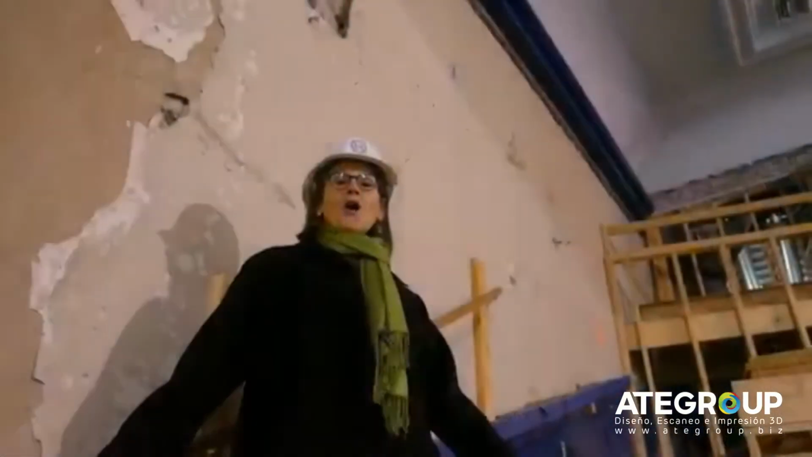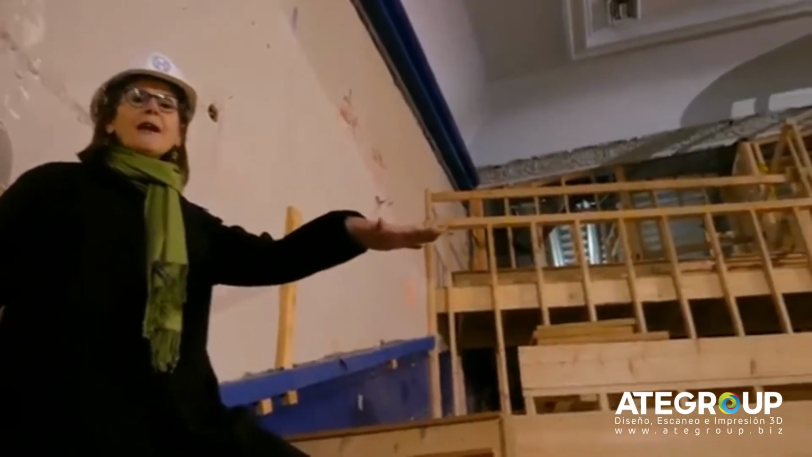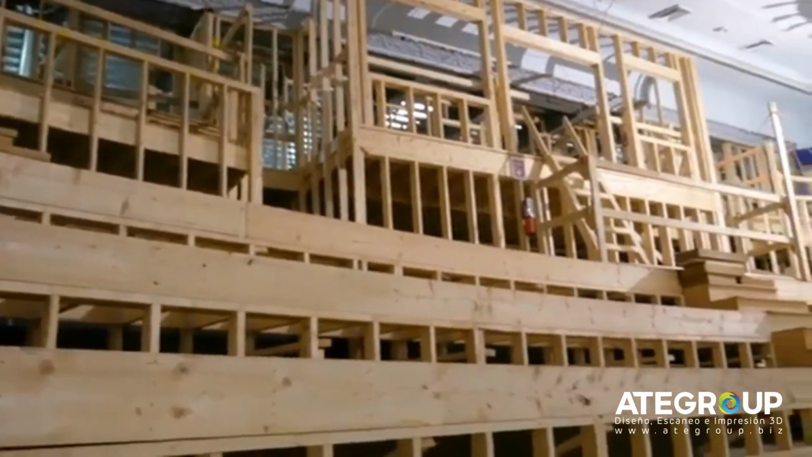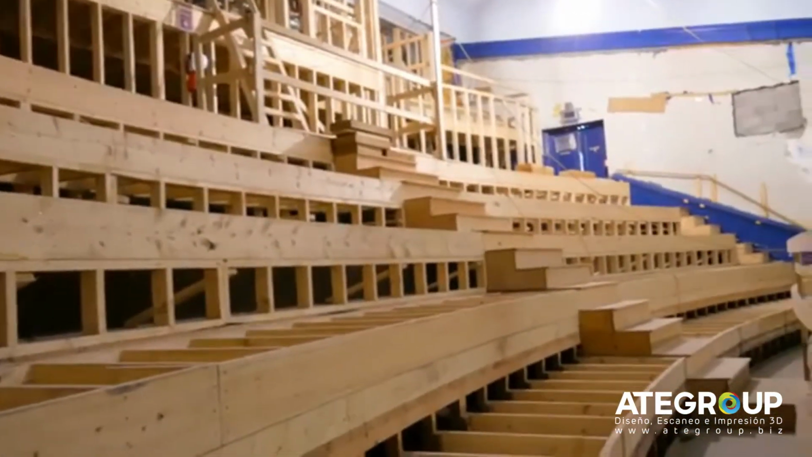Here we are in our reconfigured balcony. What you're seeing here is the framework for the new seating in the balcony, where we've changed the rake of the balcony so that all of the seats enjoy a clear view down to the nose of the extended stage.